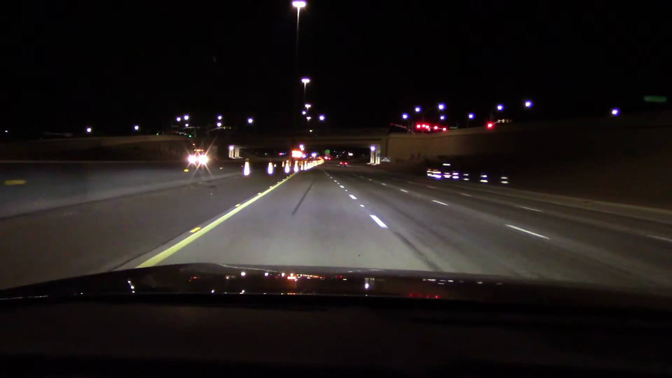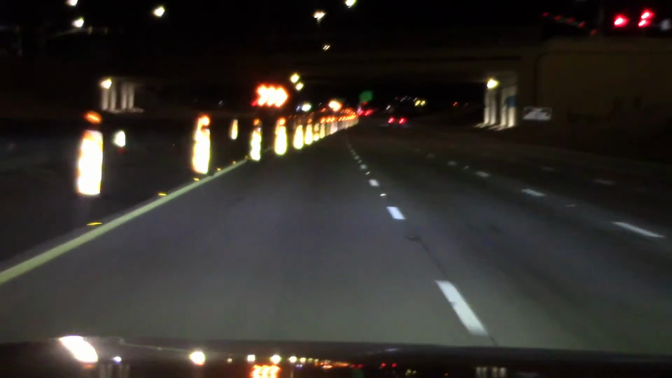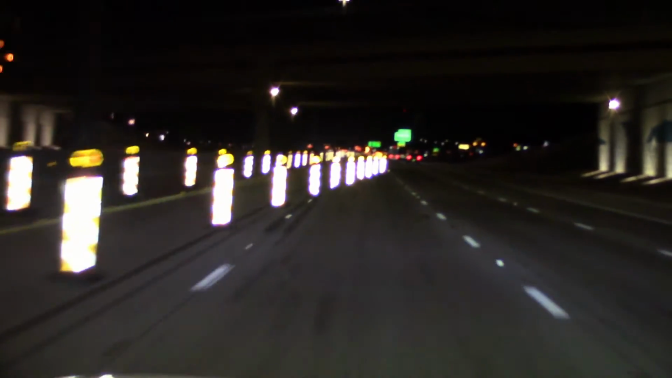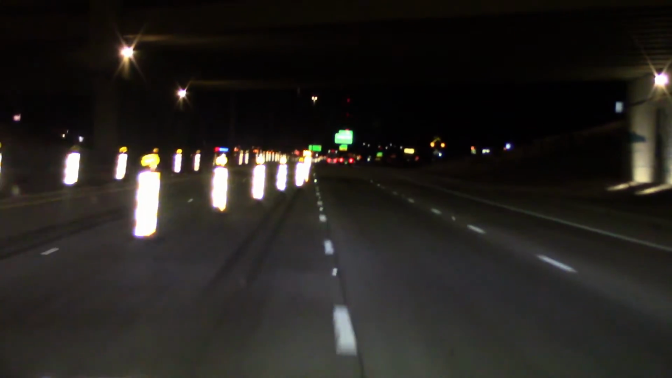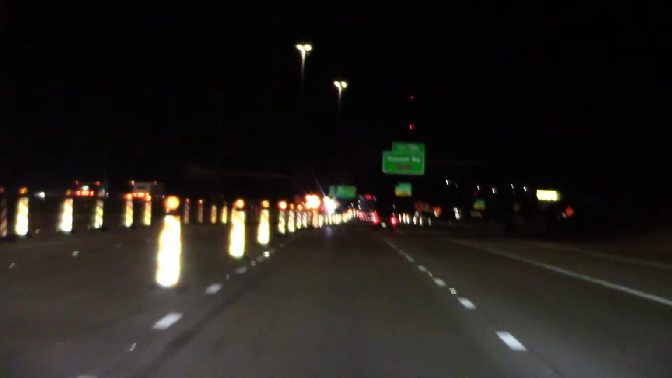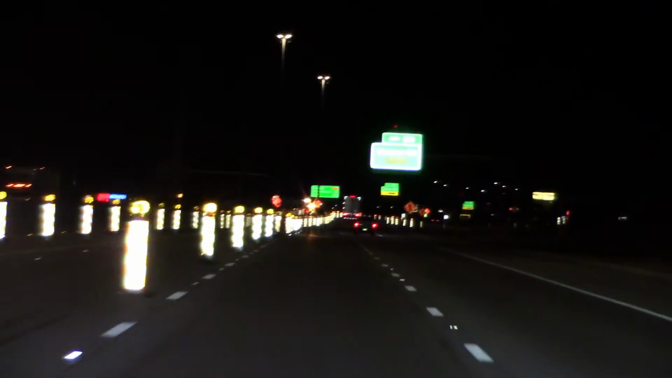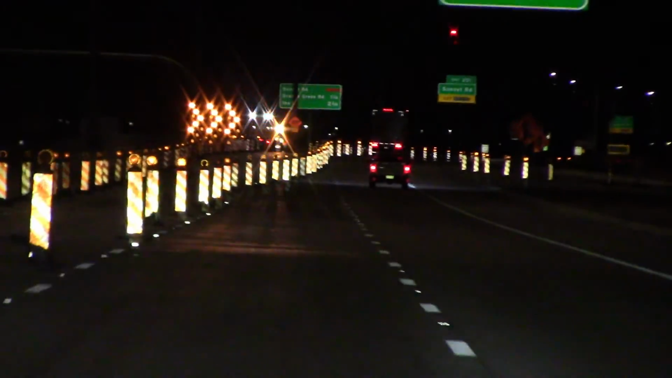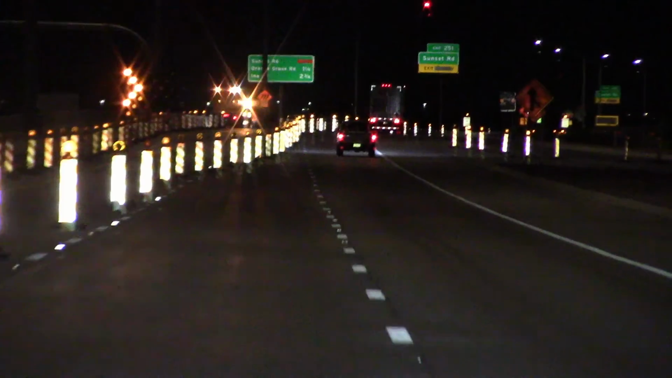Alright, construction signs. Low beam, let's light them up. They're reaching out about a half a mile here. High beam, low beam. Alright, impressed me.